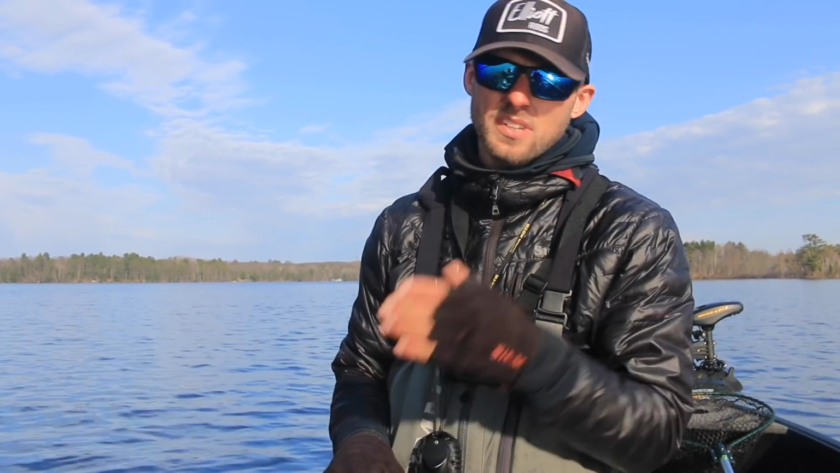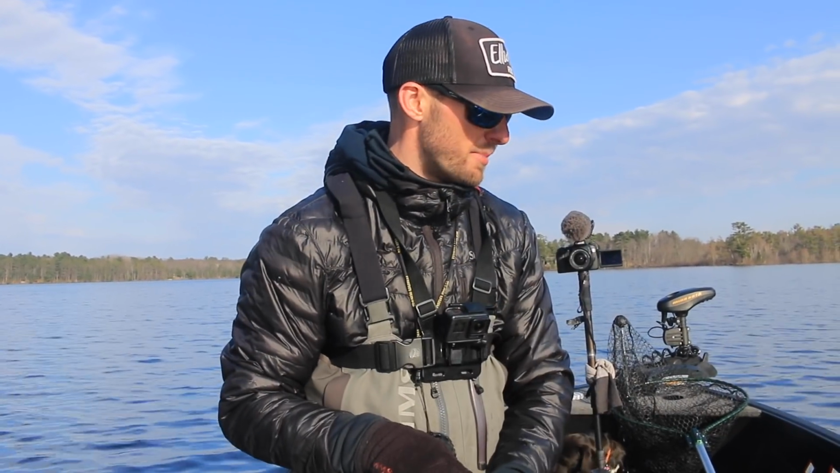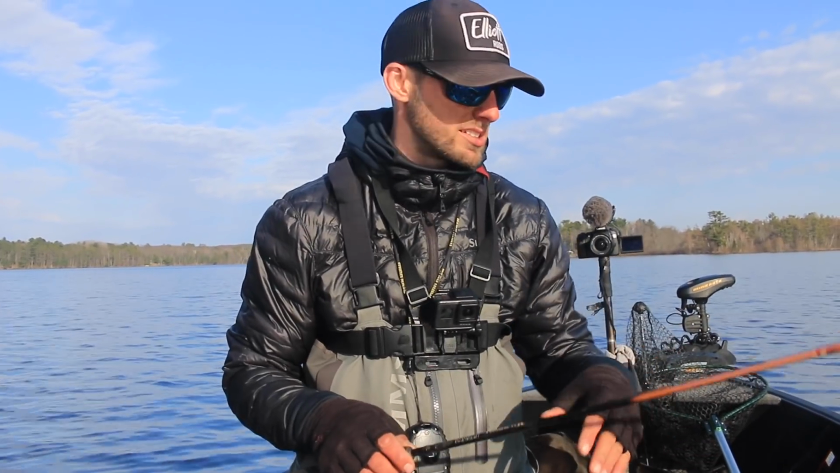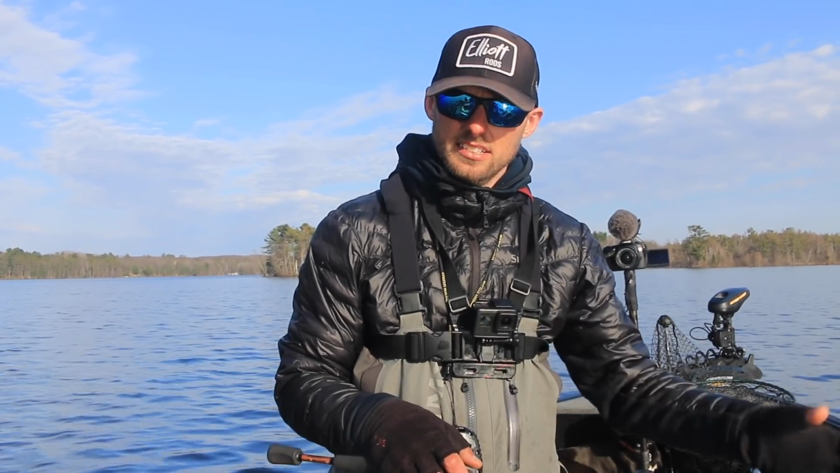Now, how do you set them as far as depth goes? A lot of times I'll set them right with my graph. So if my transducer is right in the back of the boat, a lot of times I'll drop it down, and you'll see 2 marks. One mark will obviously be your sinker, and the next mark will be your bait. And a lot of times I'll kind of see where all those fish are.